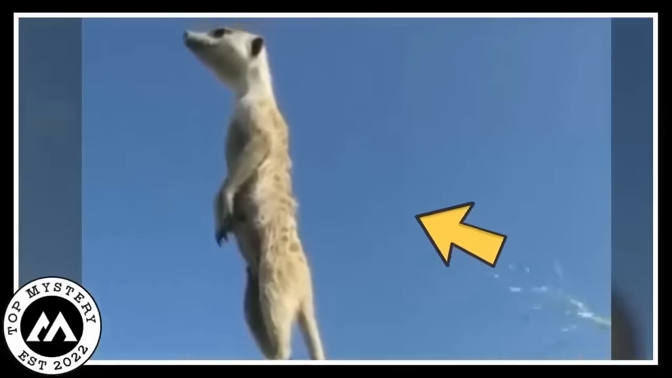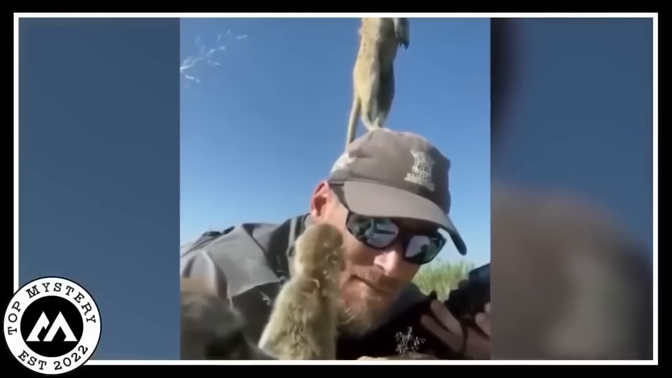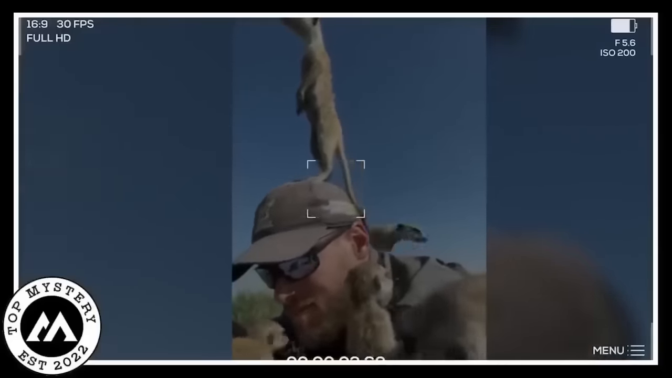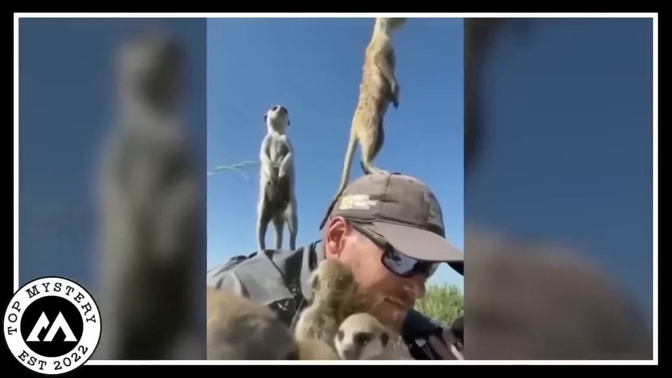One special creature, wise and silent, sat on the man's head, like a quiet king in the forest. The man, probably someone who keeps special moments frozen in pictures, wore the mark of a wildlife photographer. His camera didn't just capture pictures, it caught the deep connection between him and nature. Imagine a picture telling a story of joy, a meeting of hearts that didn't need words.